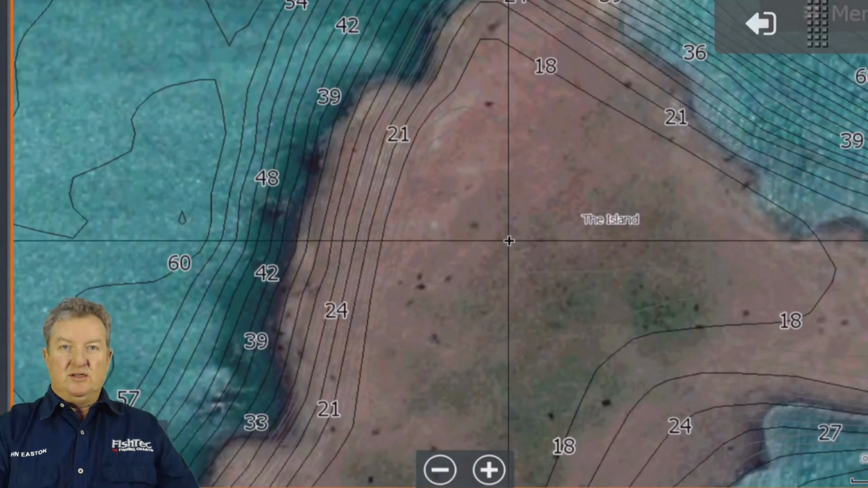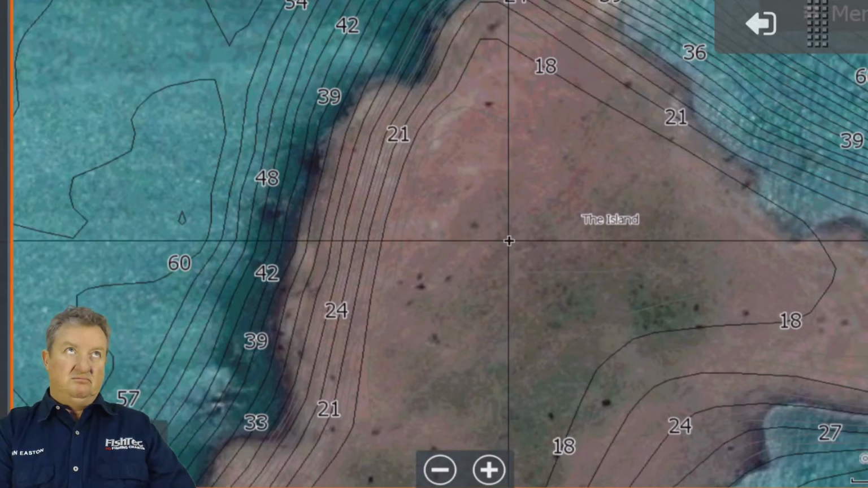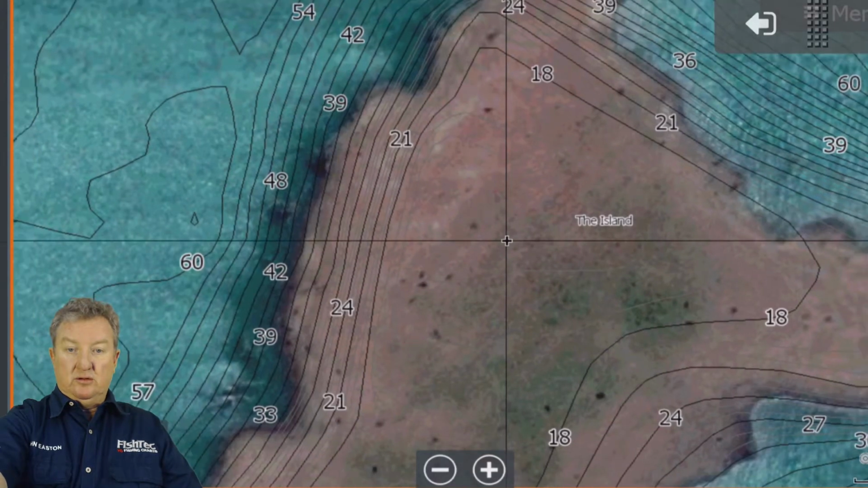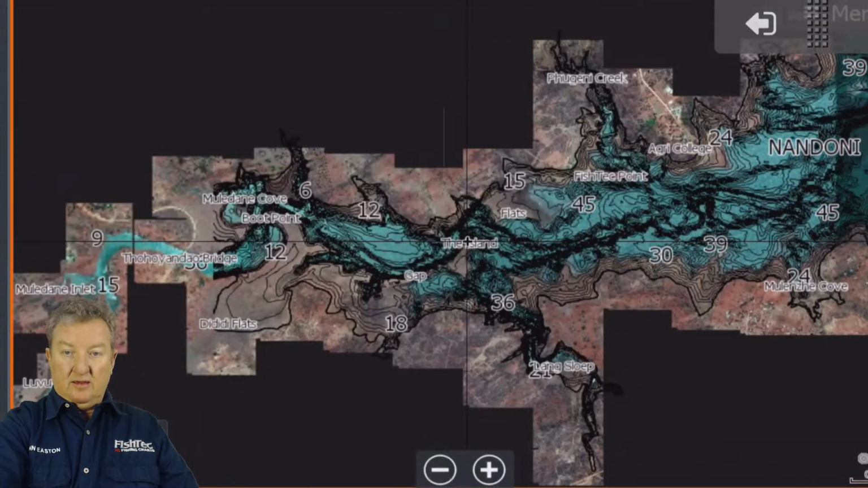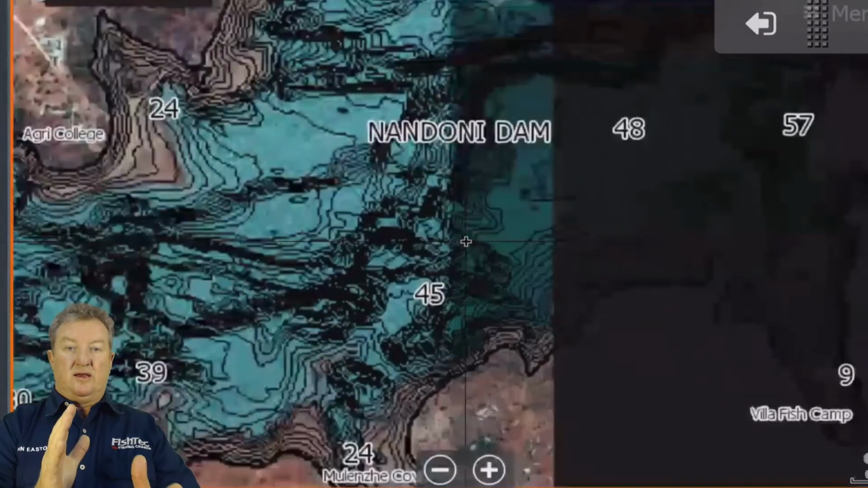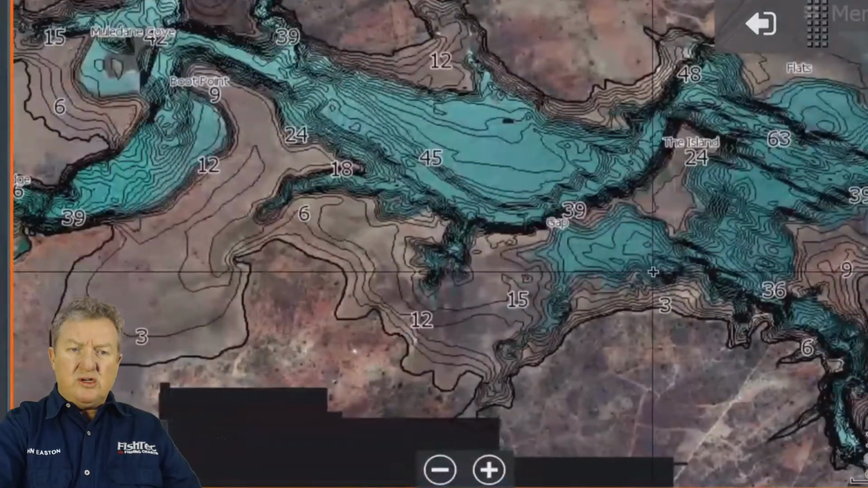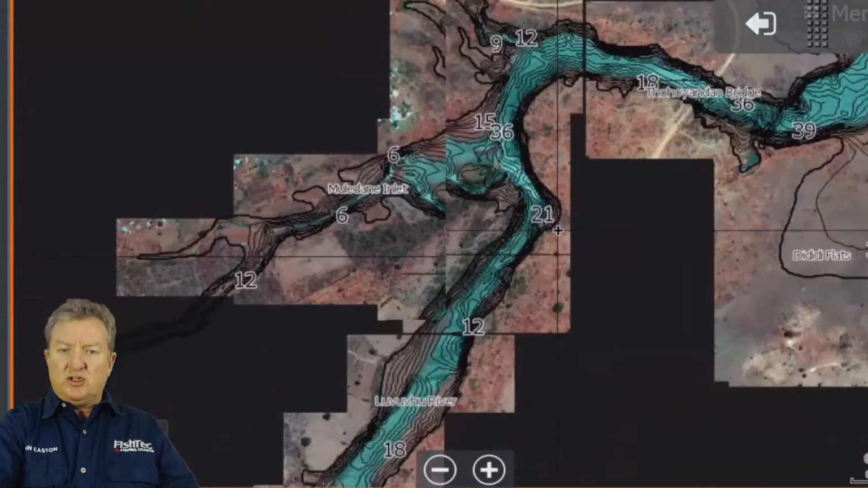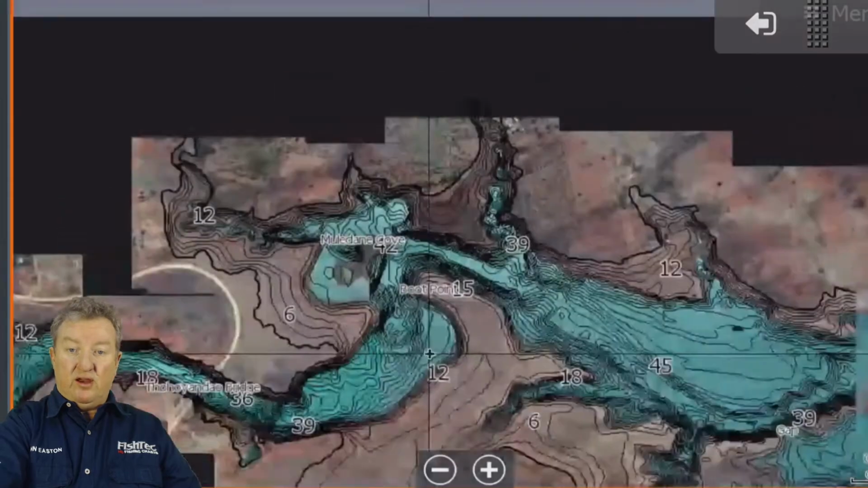Guys, I love this. We were very lucky. Unfortunately, it's not the whole dam. It's only part of the dam. So it's probably about 75% of the dam has got this. You'll see it cuts off there. Can you see there? That's where the satellite imagery changed again. But all this area is extremely low. I don't know what percentage the dam was down at this point, but it's very, very low.